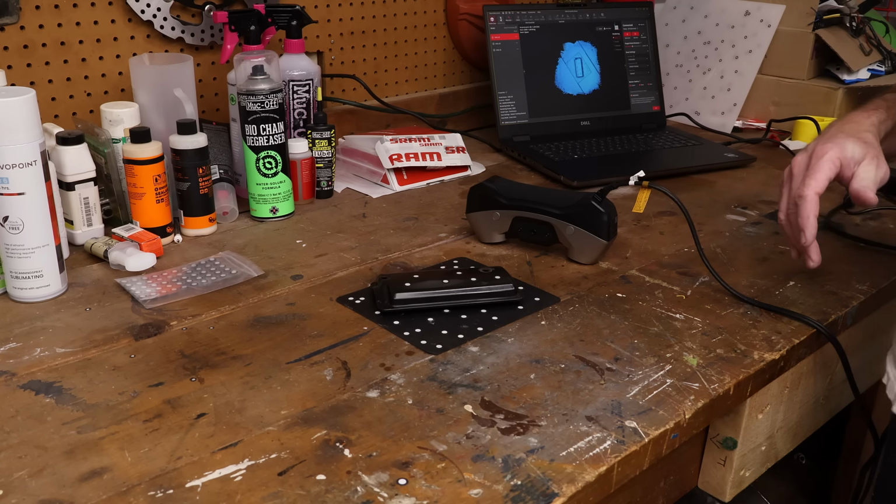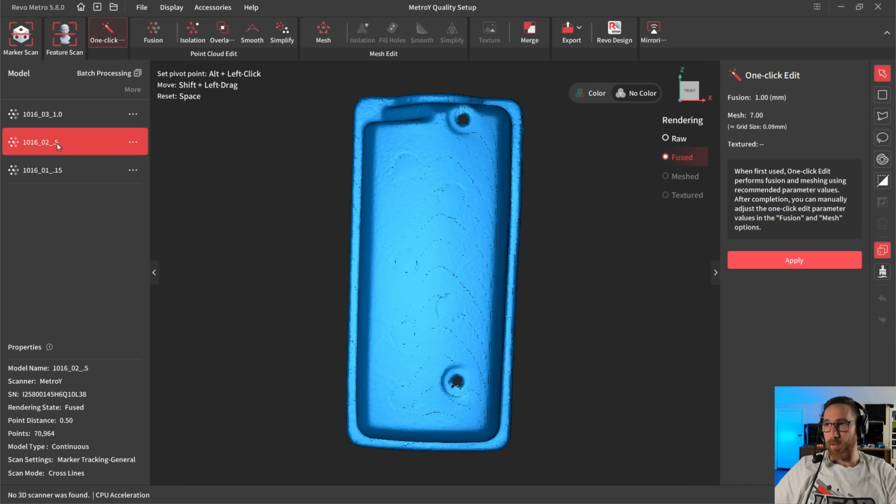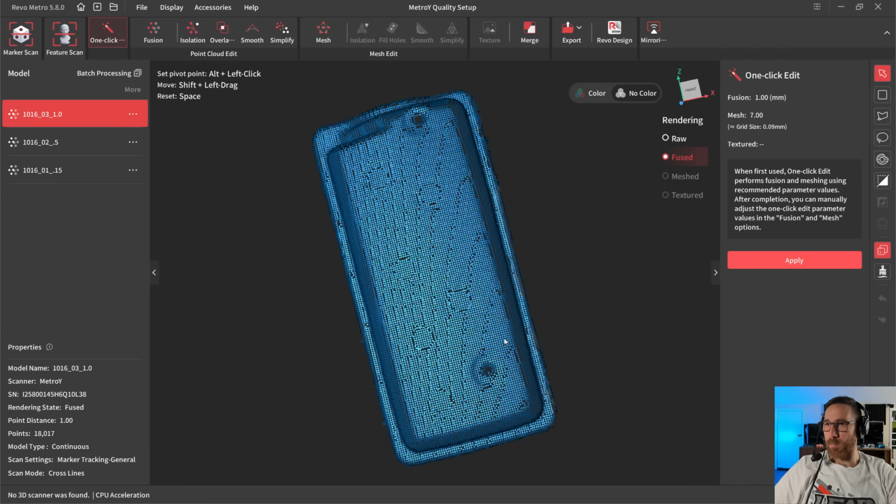So let's go ahead and talk about processing. Okay, so now that we're back at my desktop, let's talk a bit more about the processing side of things. Now, I've done a little bit of work before this. Essentially what we have is the 3 scans, the one that was set at 0.15, the one set at 0.5, and the one set at 1 millimeter.